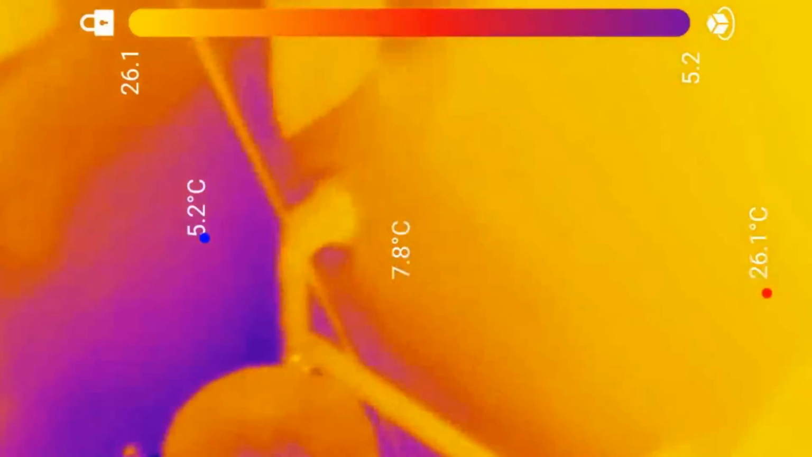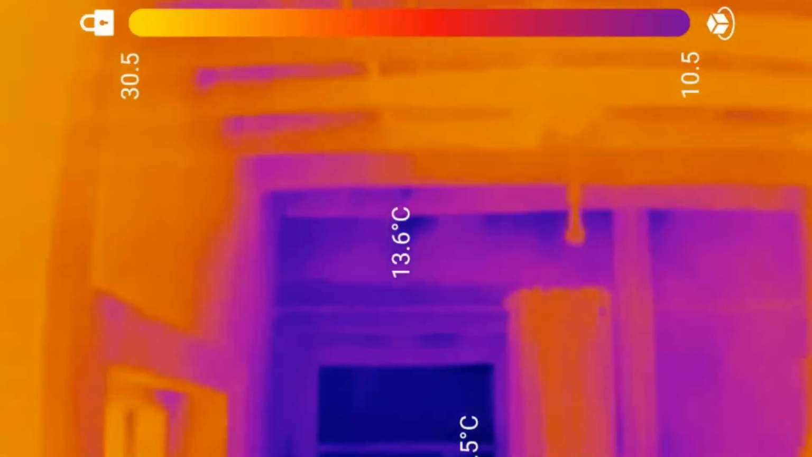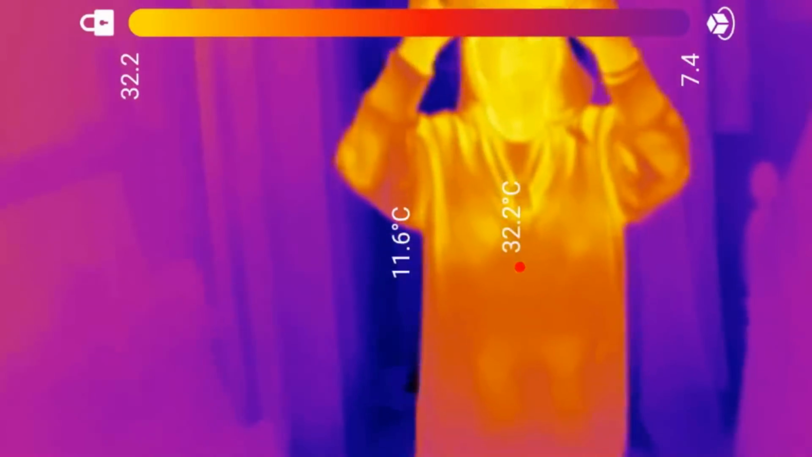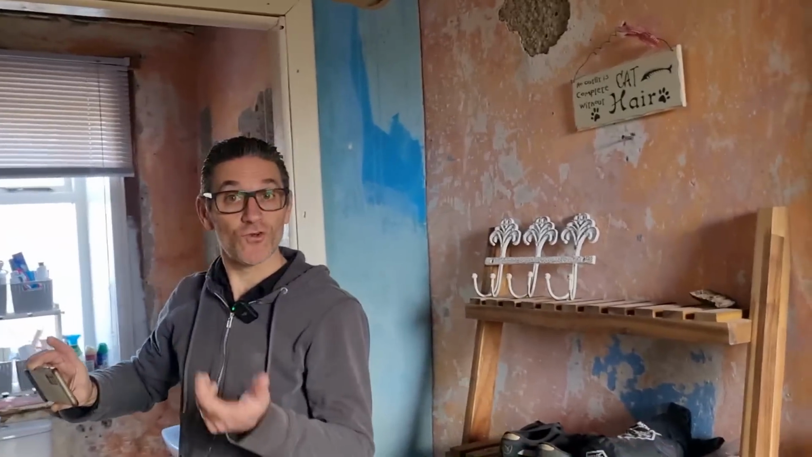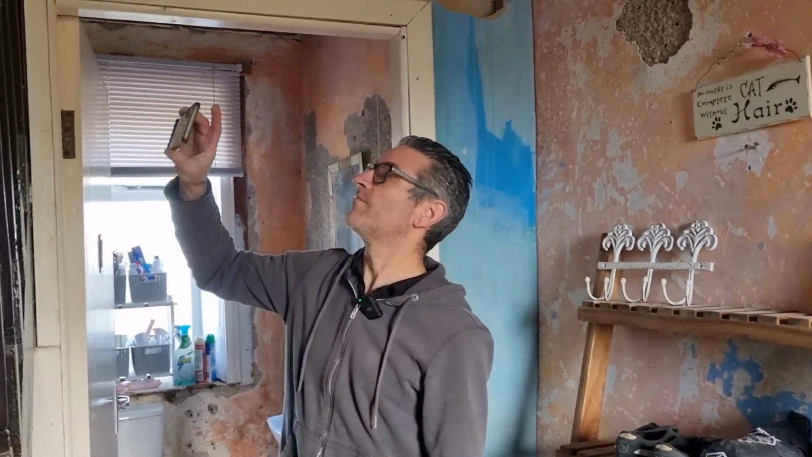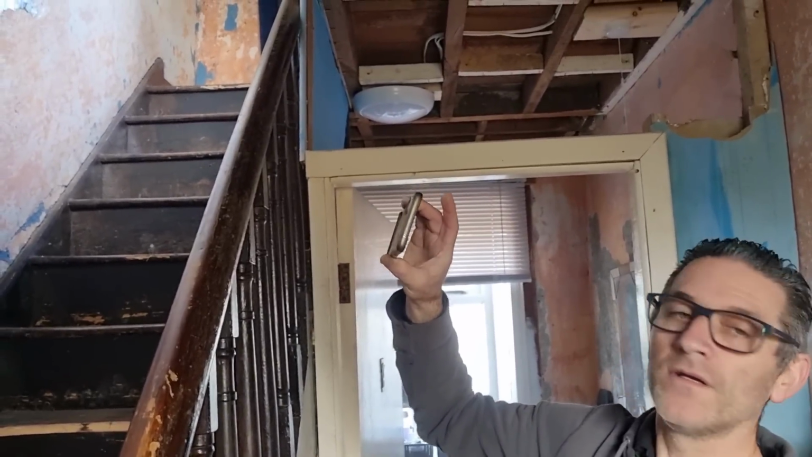So yeah, really, really good bit of kit. Really pleased with that. To get a visual view, rather than the thing that you can see with your eyes, you just don't see heat loss. You could feel around a window, couldn't you? That it's going to be colder than the rest. You feel a draft. But this helps to pinpoint exactly where you can stop all these drafts.